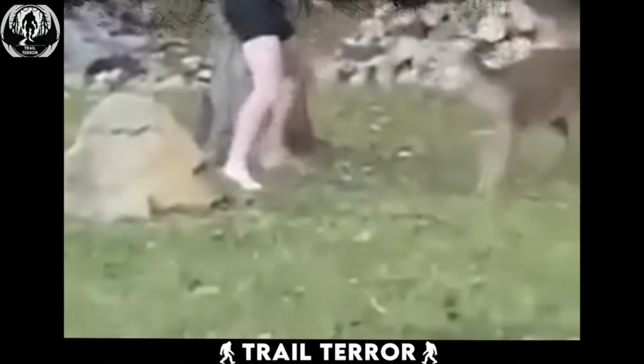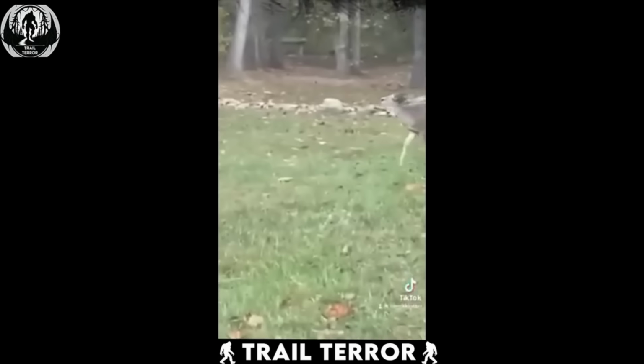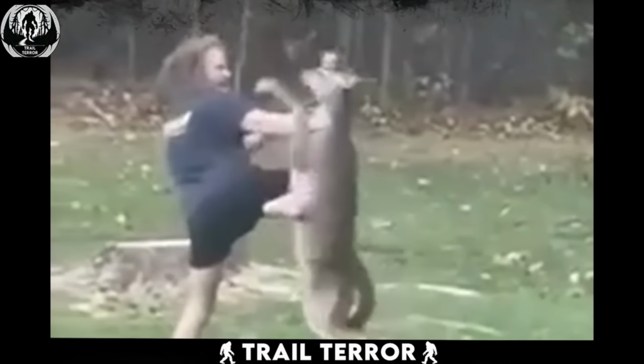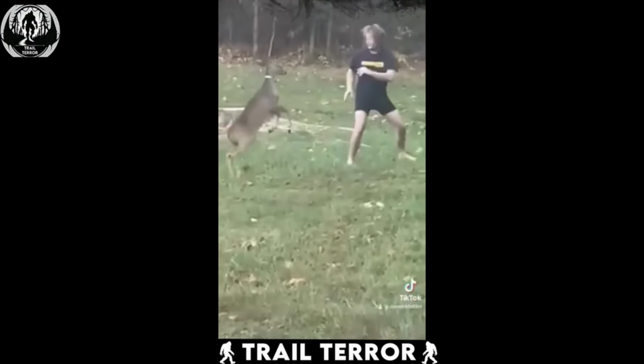It seems this deer has decided the man's property is prime stomping ground. And it's not leaving without a fight. Notice how the man is more focused on protecting himself without hurting the deer. He even mentions it's been going on for 5 minutes. This is no quick standoff.